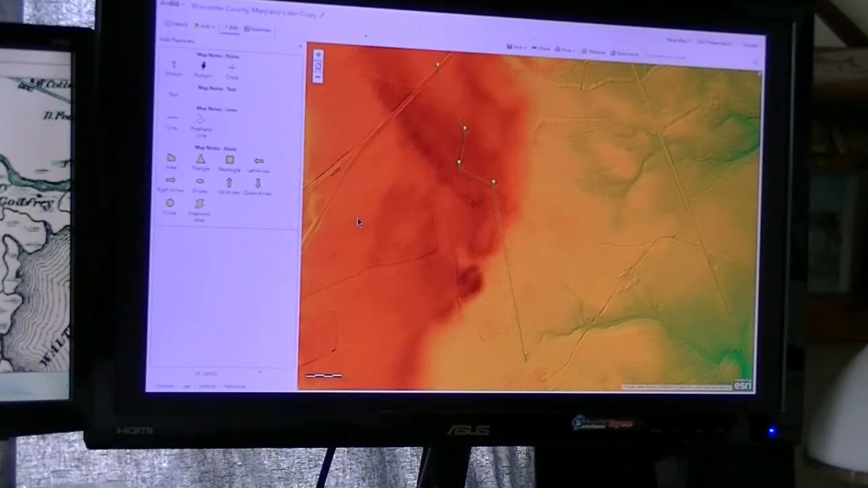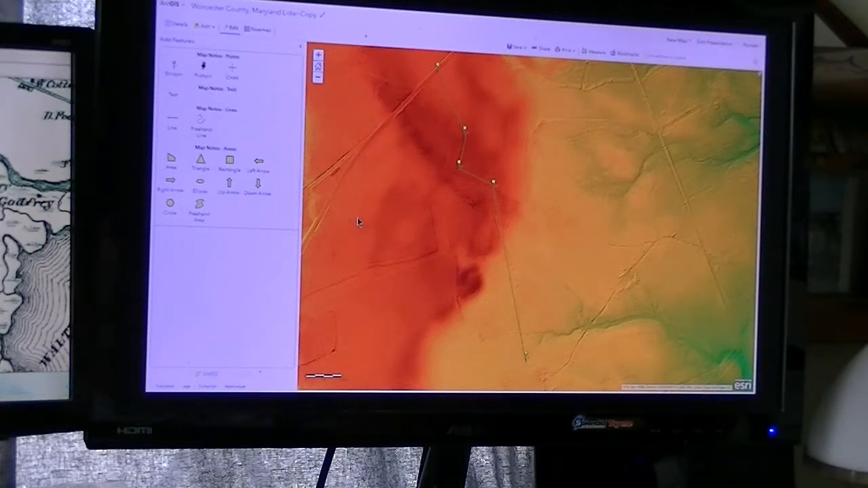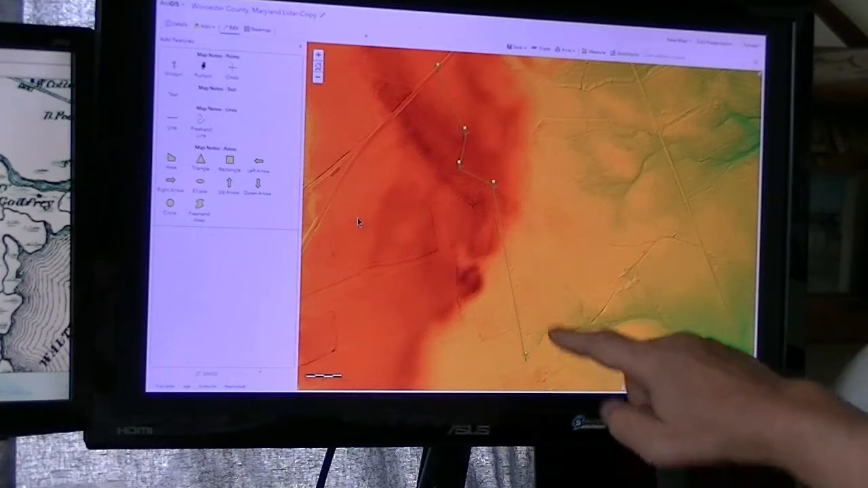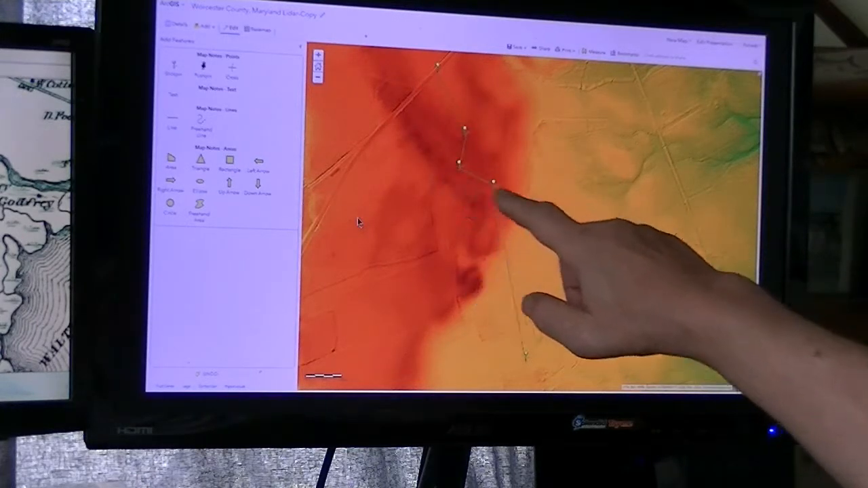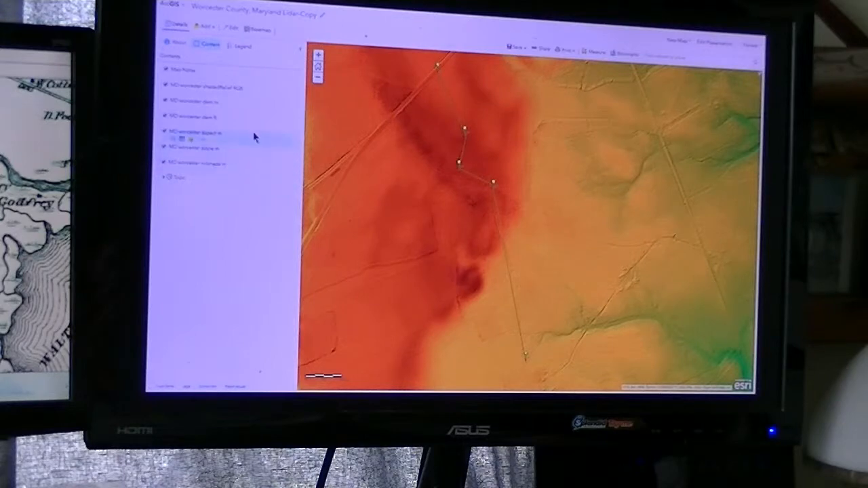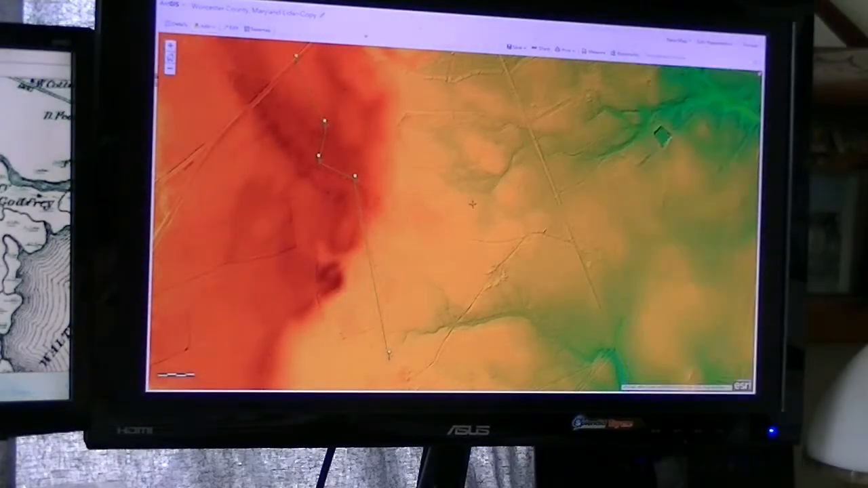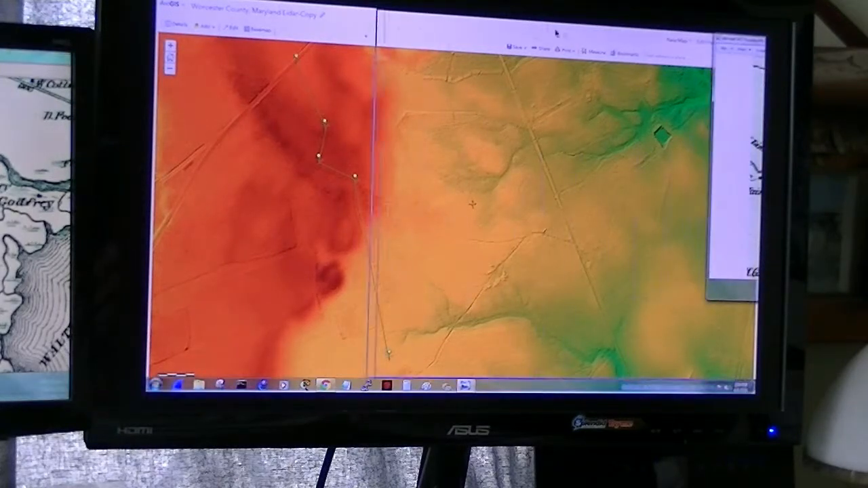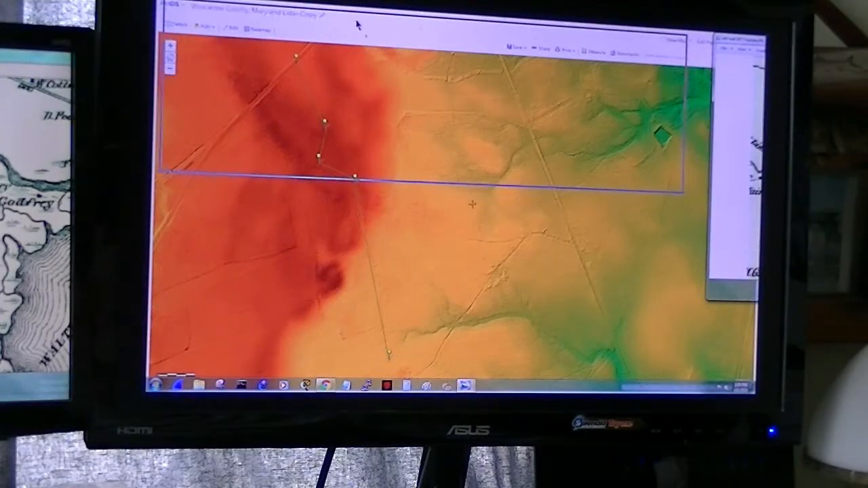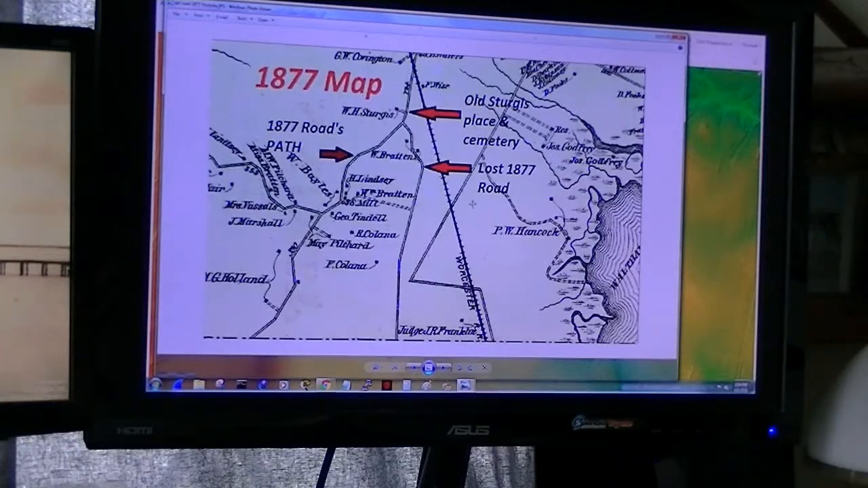Okay, so there's my LiDAR guess of where everything is. All this is heavily wooded. This is all heavily wooded. And it really, really matches up to this road right here.